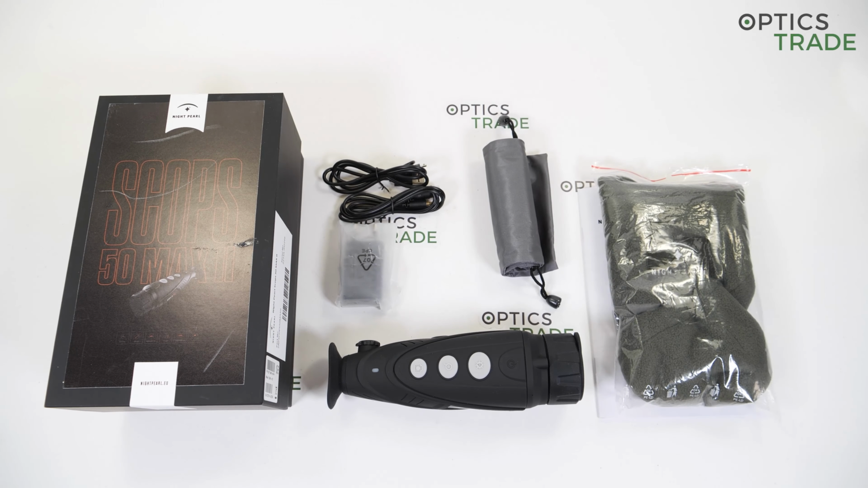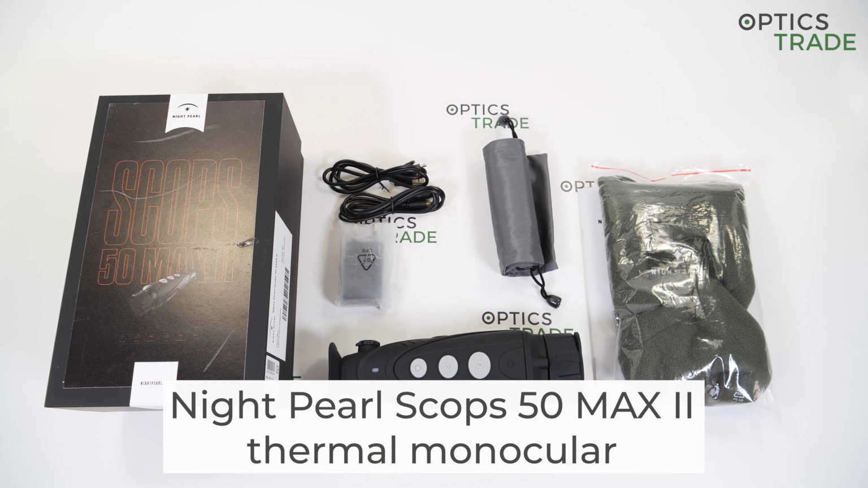Hello and welcome to another optics trade review. We're going to take a look at the Night Pearl Scops 50 Max 2 handheld thermal monocular today.